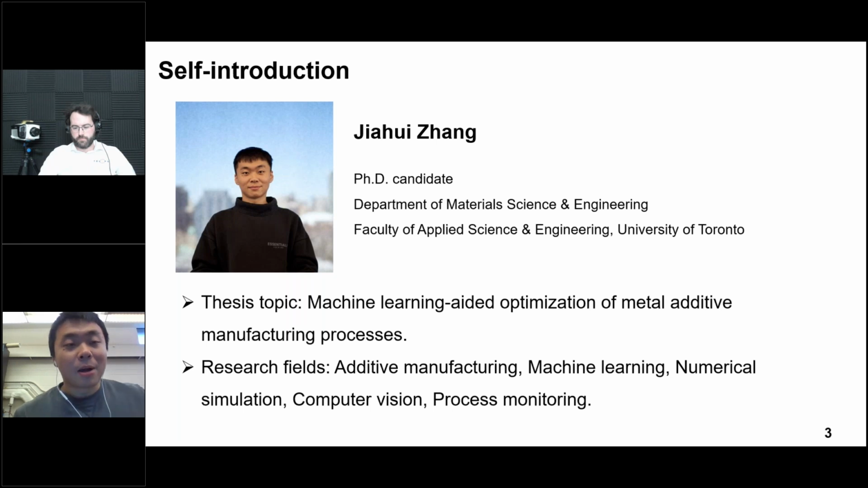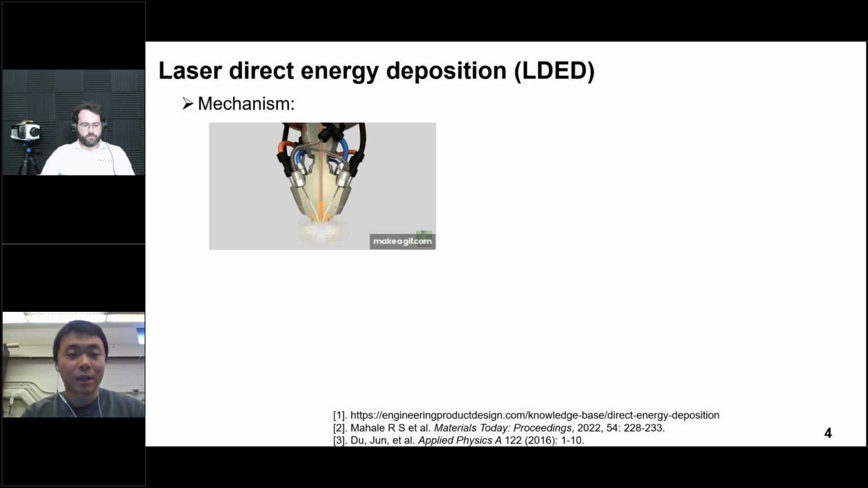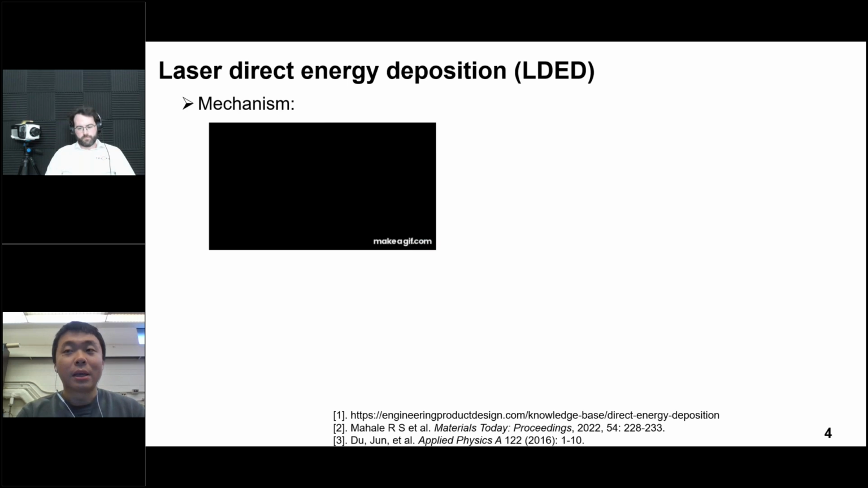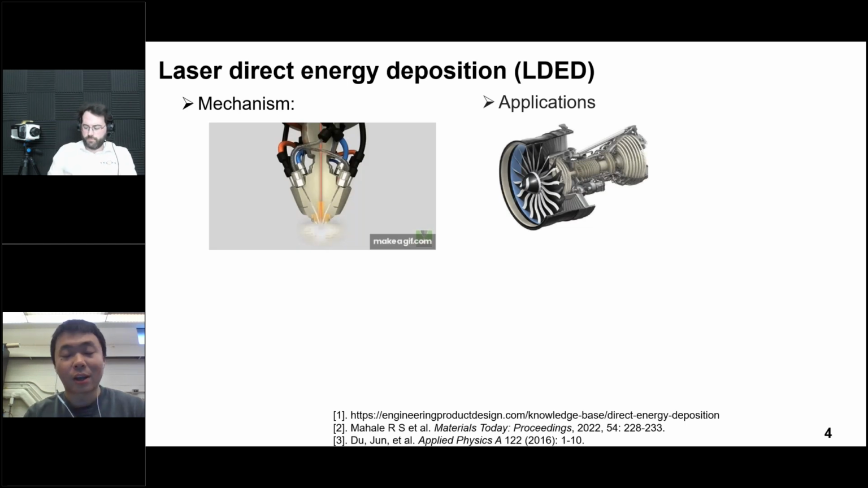So let's talk about this project. First of all, I will give a brief introduction about laser direct energy deposition, in short LDED. First, I will talk about the mechanism of this technology. LDED uses a laser source that is focused on the substrate, forming a small area we call the melting pool, and simultaneously melting the feedstock material delivered into the melting pool in the form of metal powder or wires.